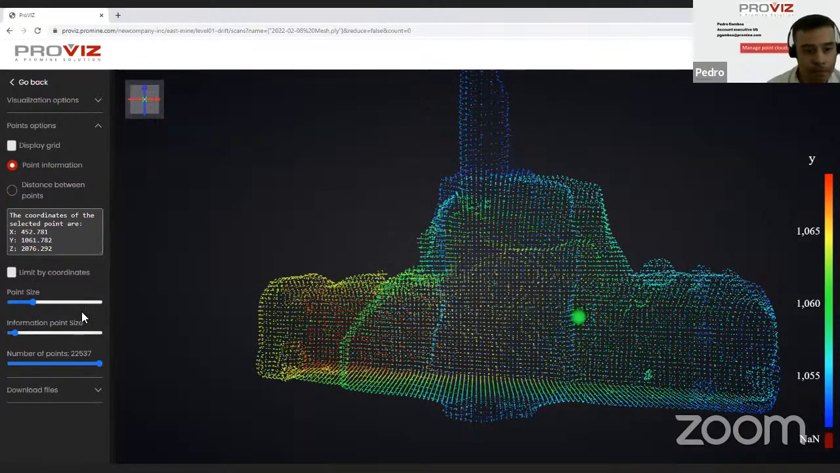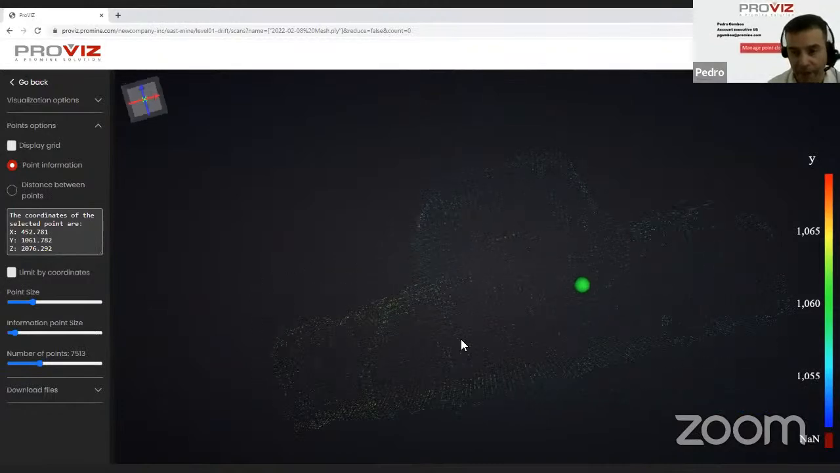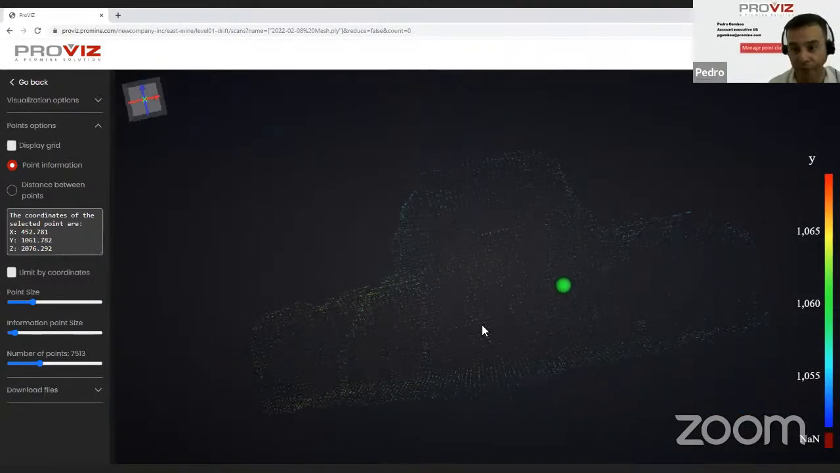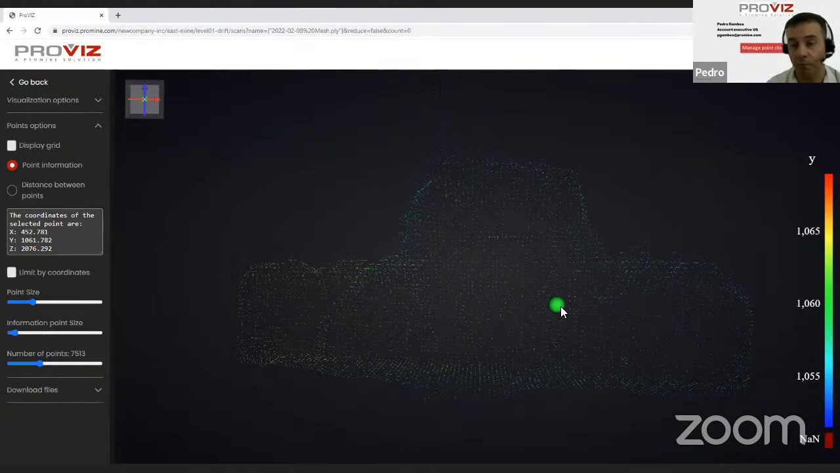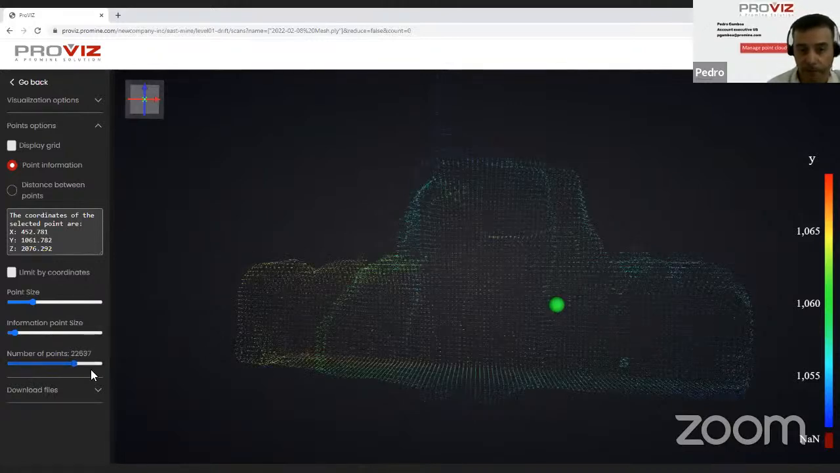Okay. We can also conveniently reduce the amount of points that are going to generate the model. For example, we can reduce them to half the amount of points. This would make the model much lighter. Sometimes we don't need to show so much information, so we can decide how many points we want to use at a specific time. It all depends on the type of information that we want to process.